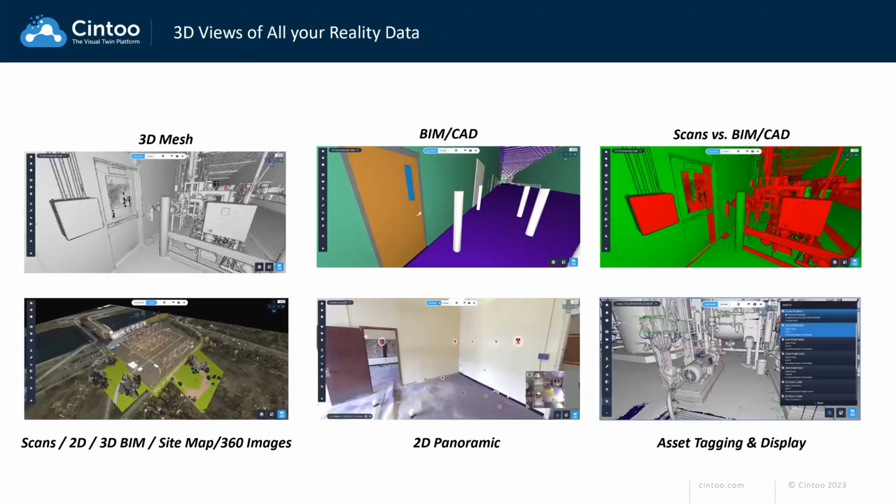Now, Cintoo allows you to work with your data fully in the cloud, and we're talking not just about the point cloud. As you see on the left icon, everything is meshed, and there's no need to mesh it; it's already meshed. We allow you also to work with your BIM and CAD models. You can pull models from platforms such as Autodesk Construction Cloud or from your computer.